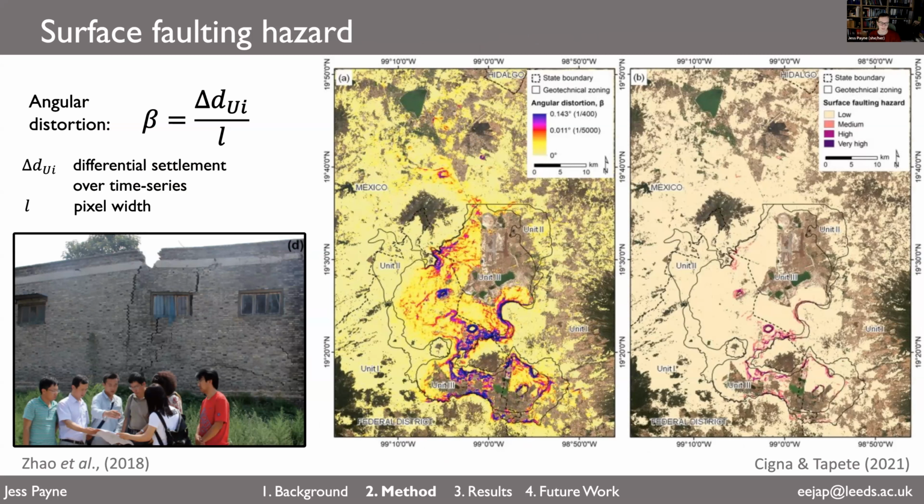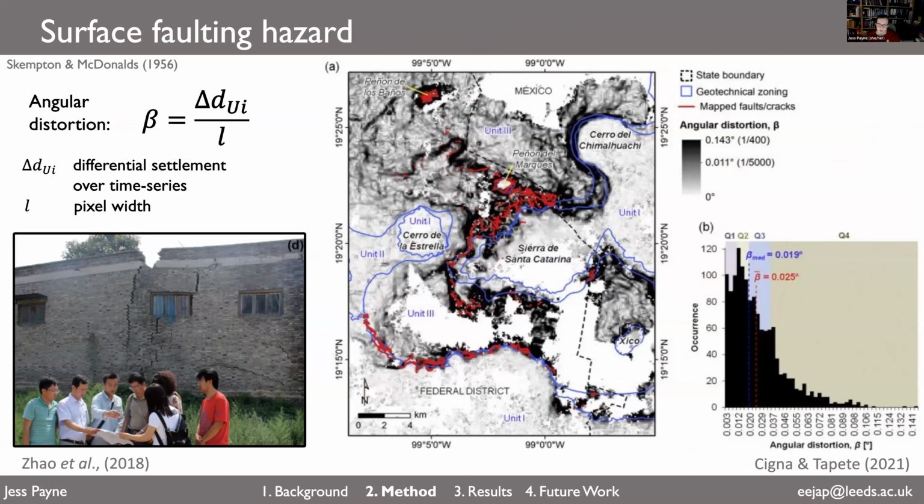Now, this sort of analysis has been done before. For example, here, this is a map of Mexico City. On the left, it plots angular distortion. On the right, this angular distortion has been classified into surface faulting hazard. And you can see on this map, behind there are red mapped faults and cracks plotted on top of angular distortion in deep black. And you can see angular distortion really correlates quite well with those mapped faults and cracks. So angular distortion could be quite a good proxy for mapping faults and cracks in the field.